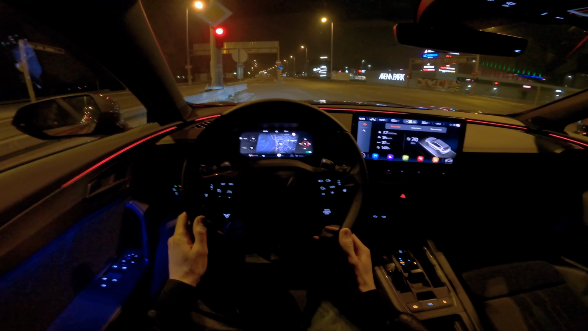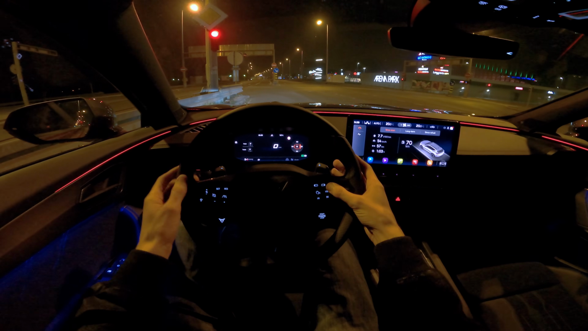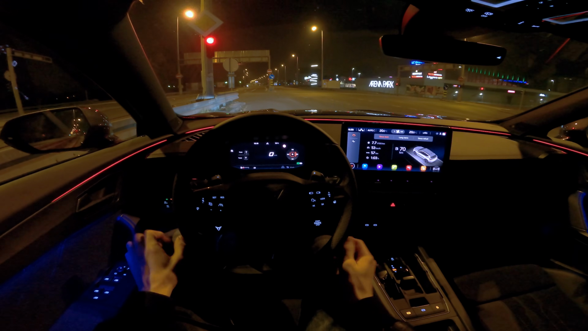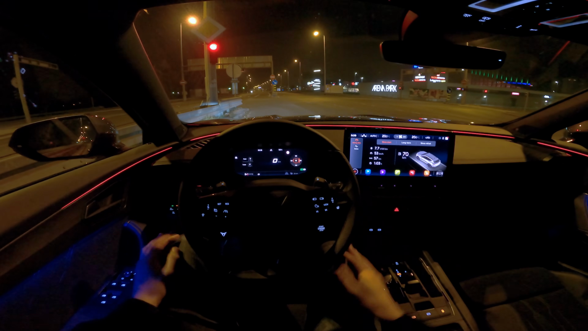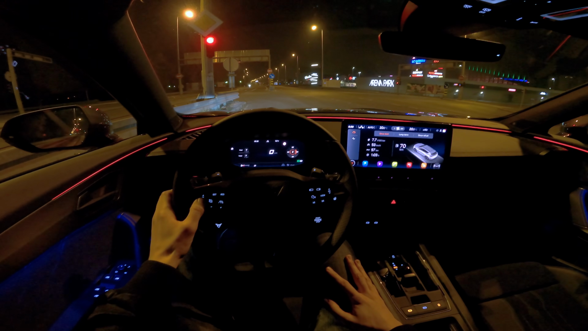That's pretty solid. I like the fact you have so many options on this digital cockpit. If you want, you can turn off these on the side, or you can have this fully minimal. You can remove both of these to have only a black screen, but you can have power, torque, and G-force.